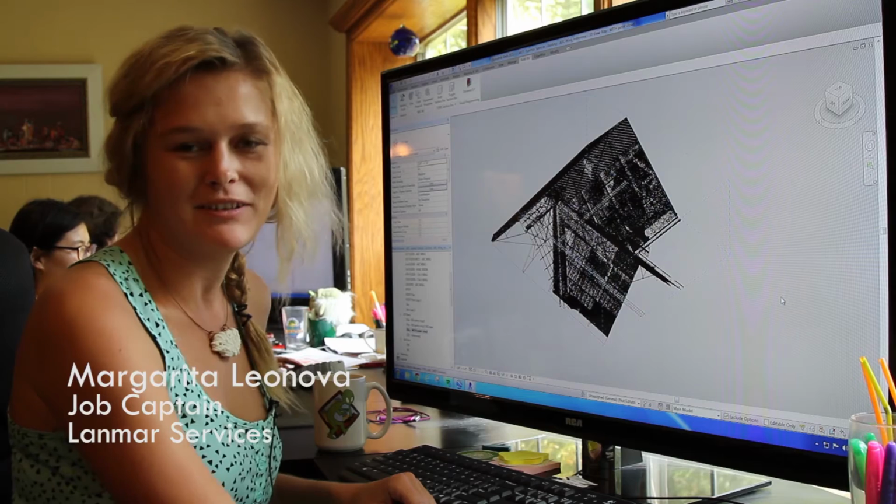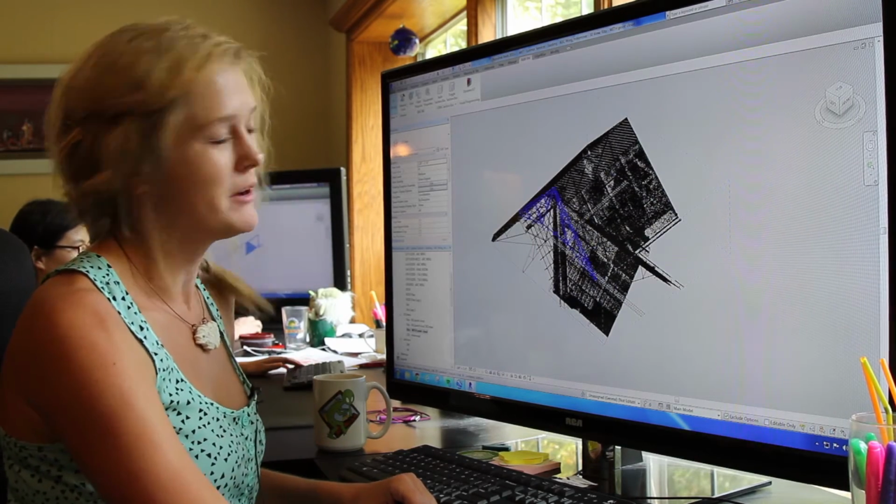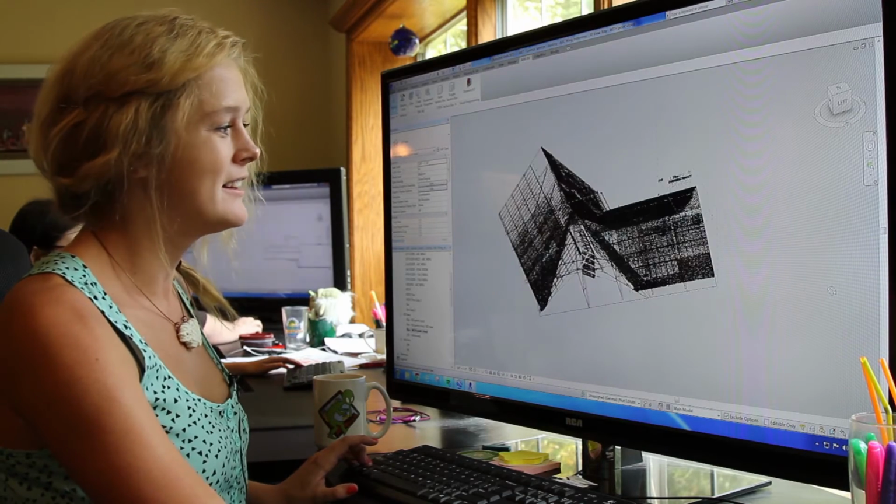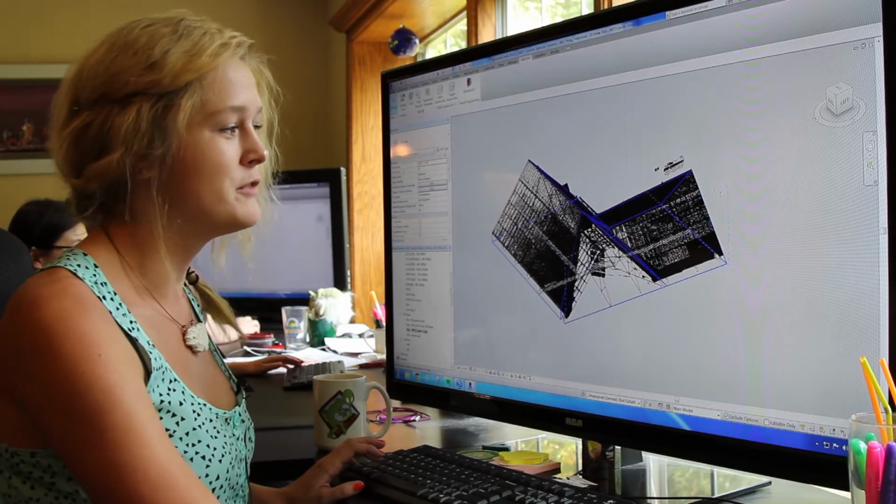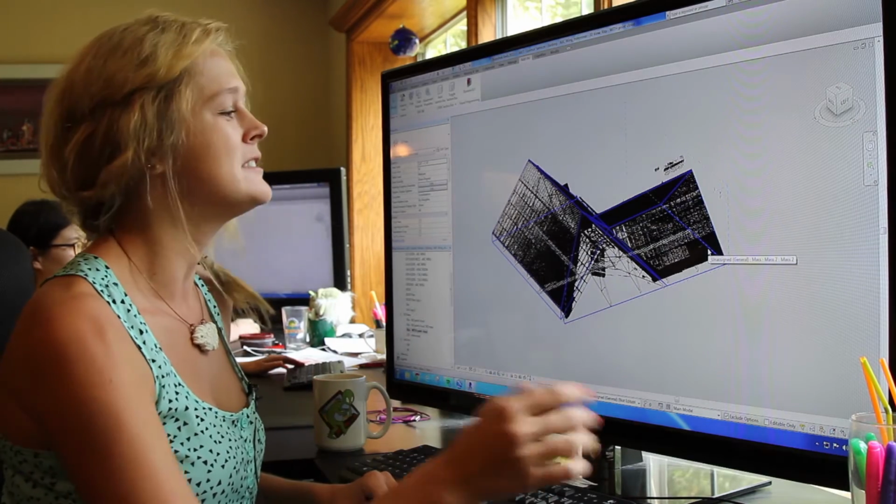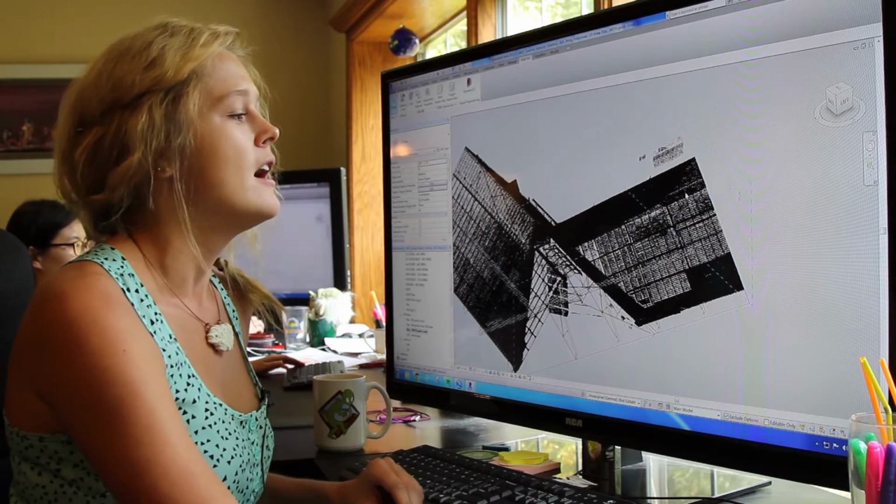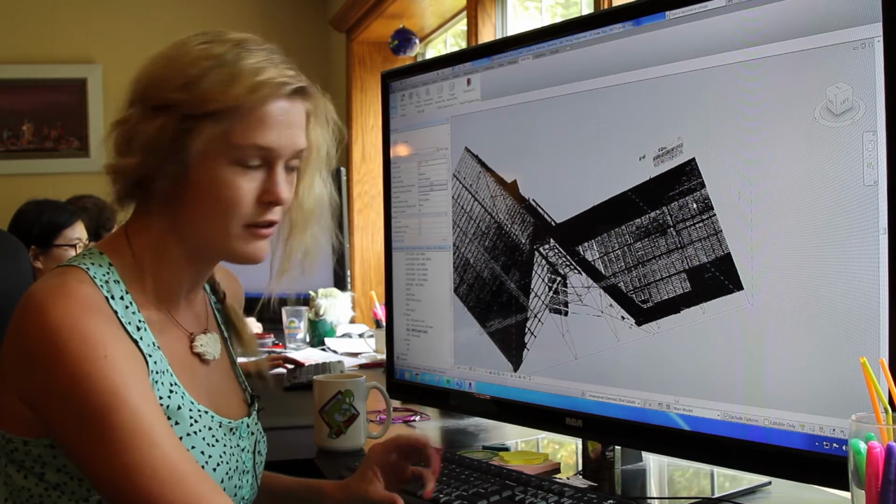So I'm going to give you a bit of an idea of the kind of work that we do at Lanmar Services. What I have pulled up on the monitor right now is a point cloud of a project that we're currently working on. As you can see, it's a little difficult to read for a person that has never worked with a point cloud, but essentially it is a giant mass of XYZ coordinates, so the points, and from that we're able to create a very detailed model of the project because it's a very accurate way of doing surveying, so it has about a 1/4 inch accuracy.